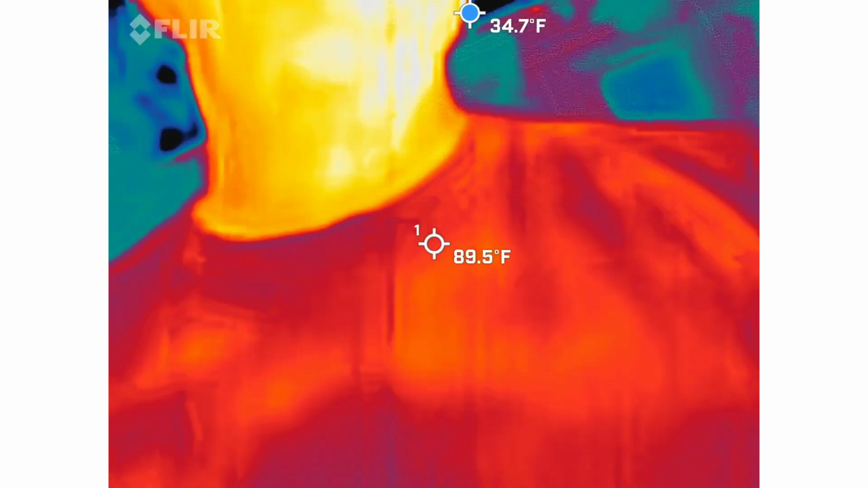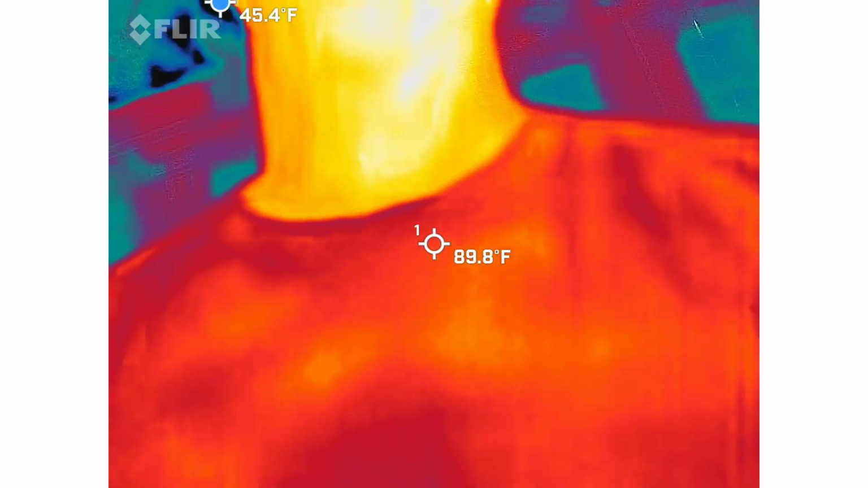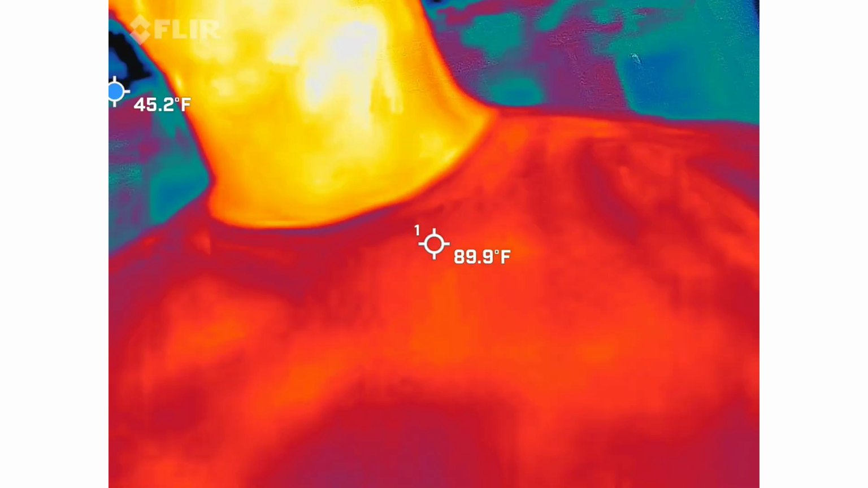Will this capture something every single night? Not necessarily, but when we do, it will be a holy cow moment. I capture probably about 10 to 12 pieces that are super solid, like definitely paranormal evidence per year. So far, I think I'm up to about 3 or 4 with this guy.